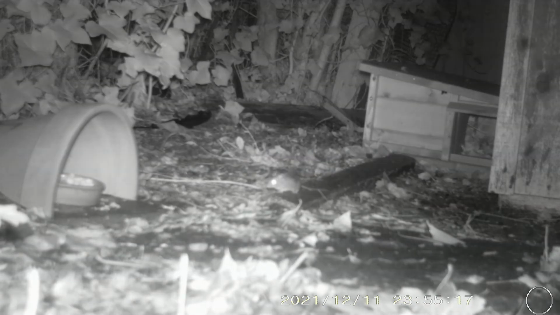And just for good measure, my neighbour managed to catch a mouse in her back garden as well.